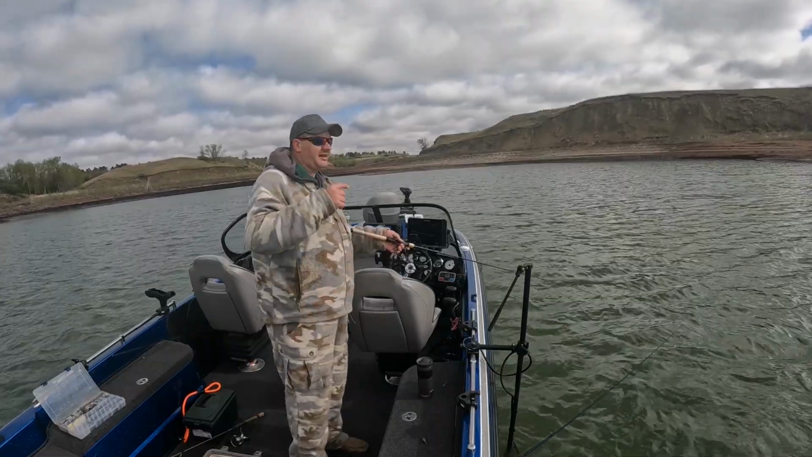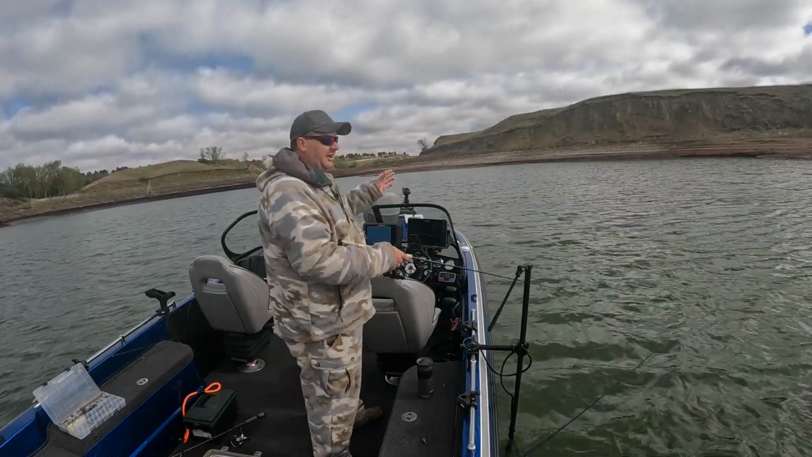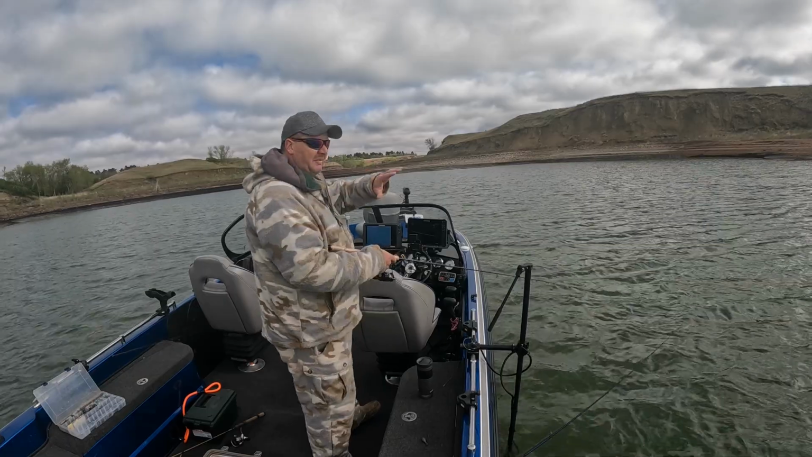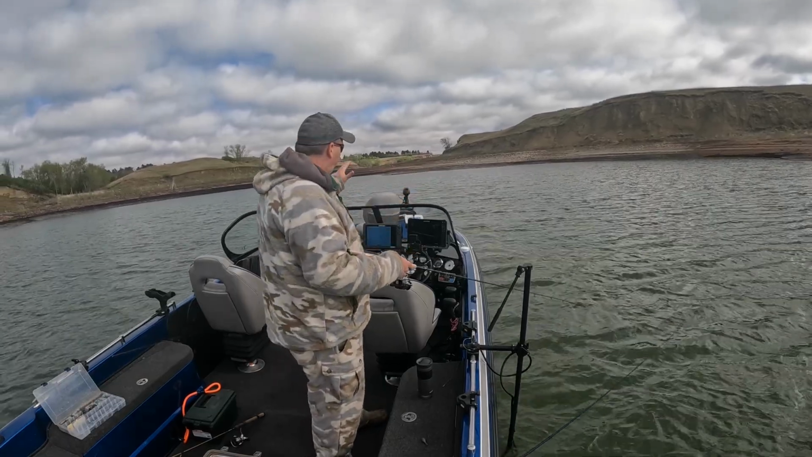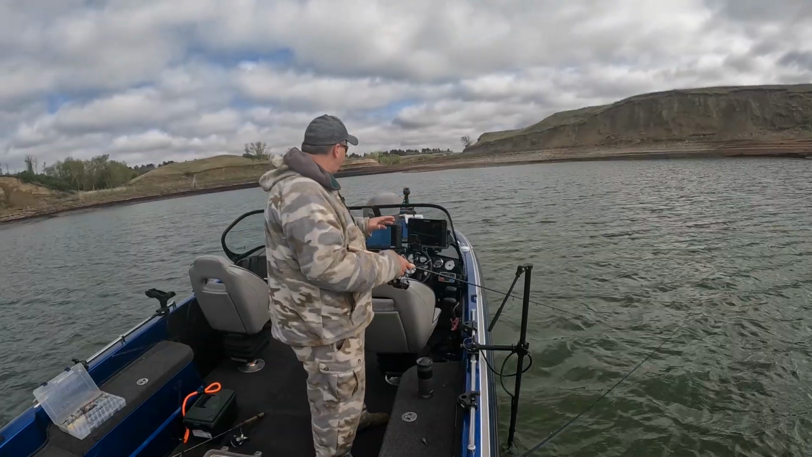So what I did is I came around up in this bay to where I could get out of the wind a little bit. And it's just real gradual. It's a lot of scattered rock, mainly gravel, but we do got scattered rock here and there. And I'm actually just vertically jigging over the side of the boat.